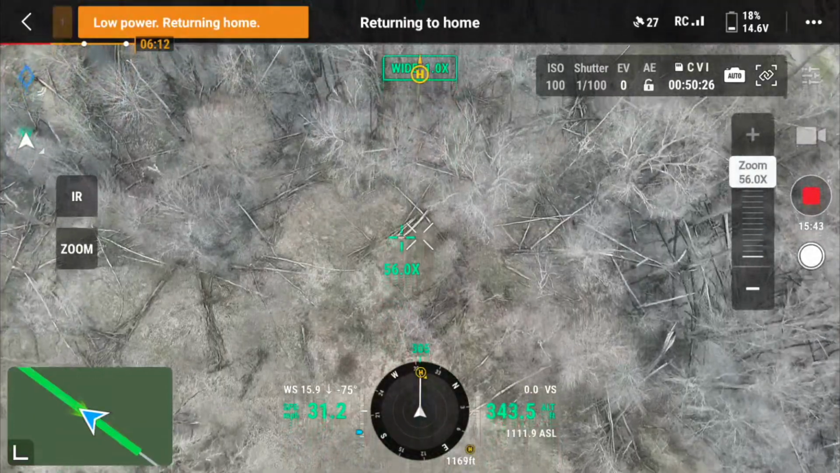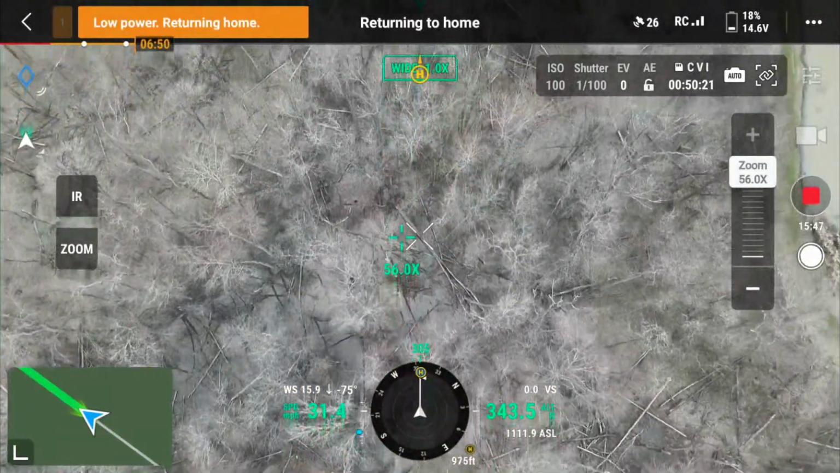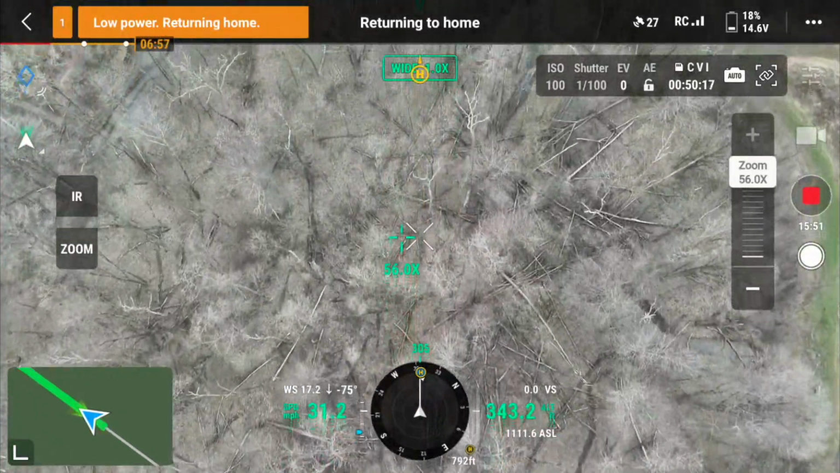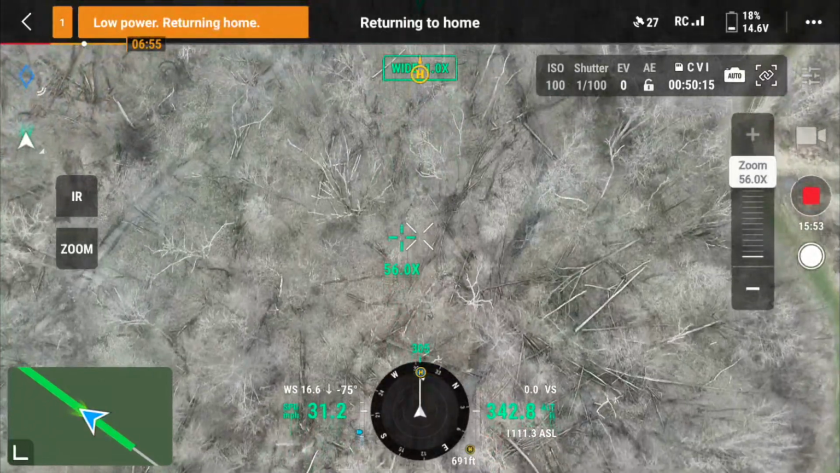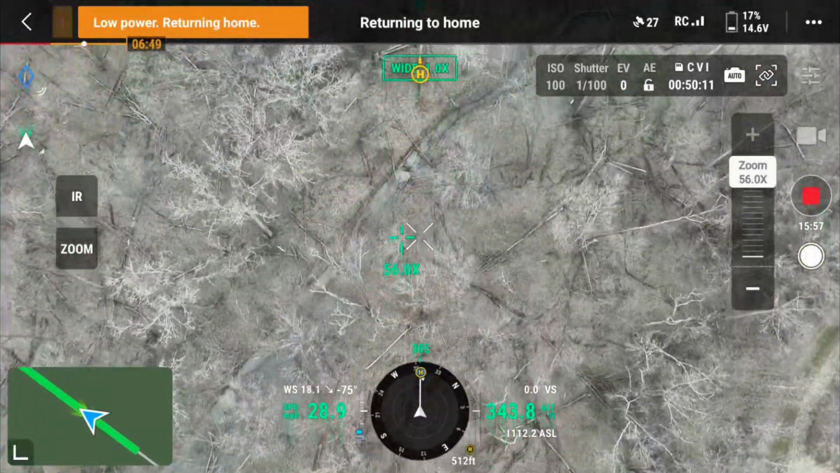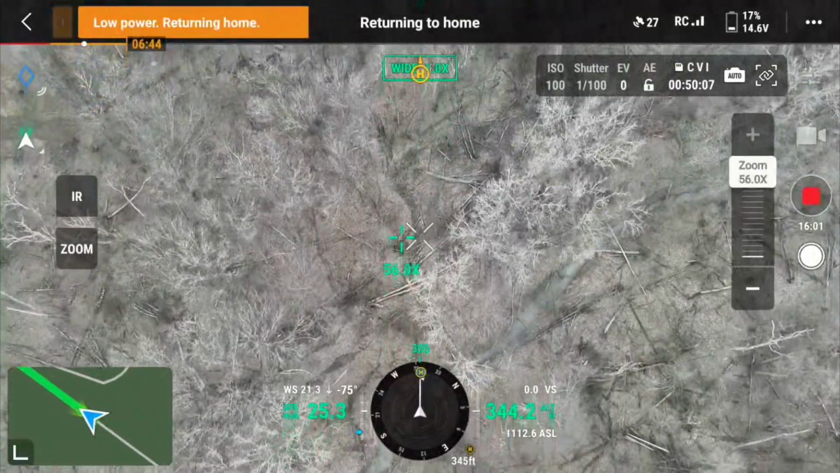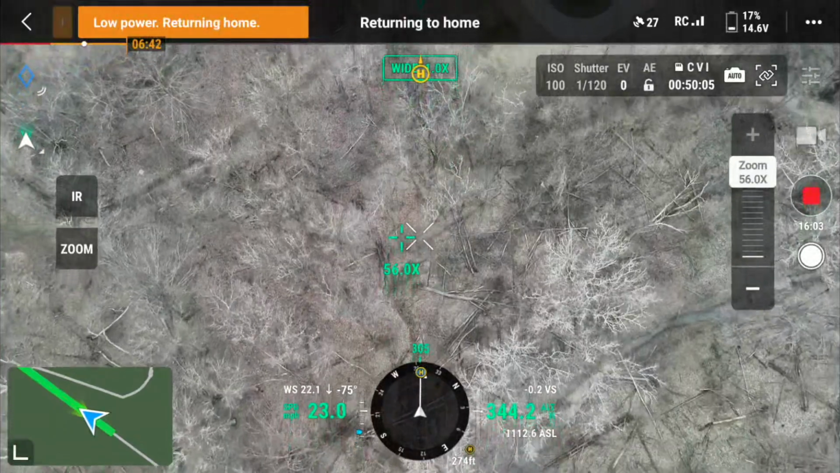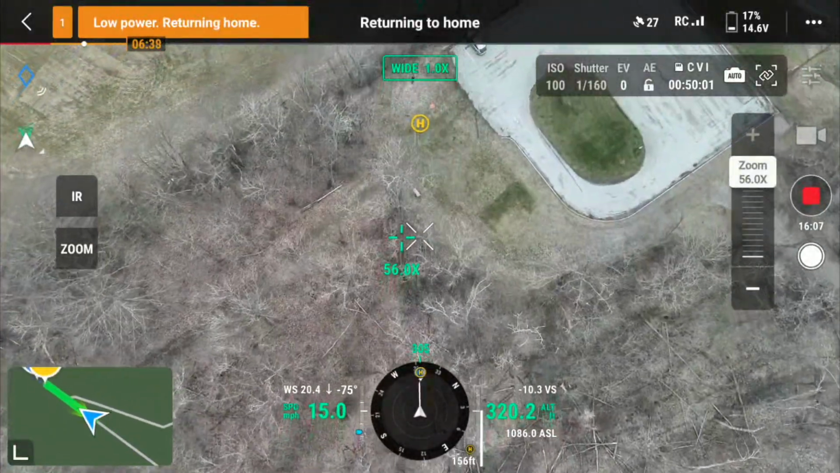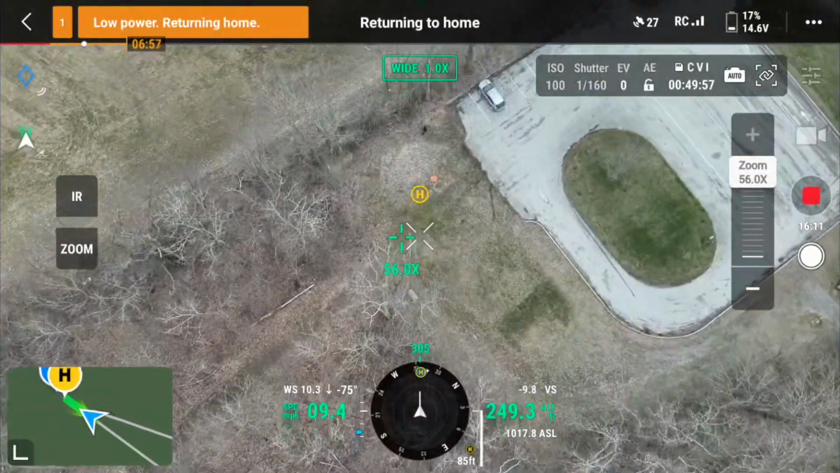I'm returning home. The unit kind of does that. You can see I didn't go over the top, but I am running out of battery, and the drone senses that and will put you in the low power mode, which is that amber indication at the top of the screen. I have 6 minutes left. The drone brings me back home. You'll see myself. Here's the parking lot.